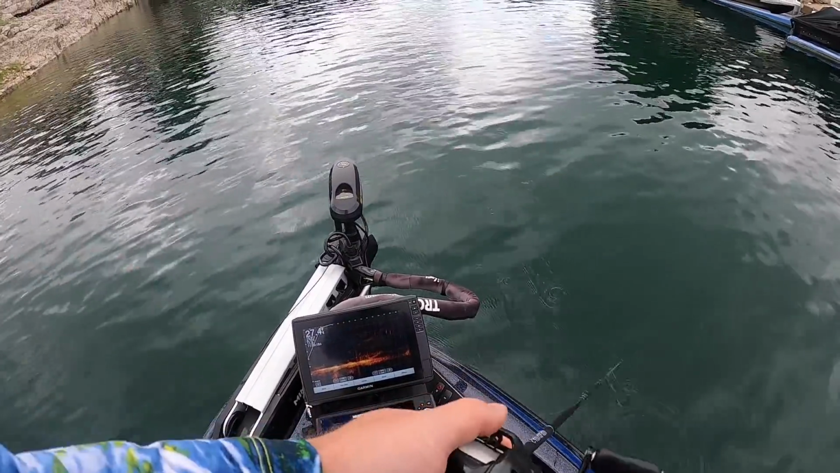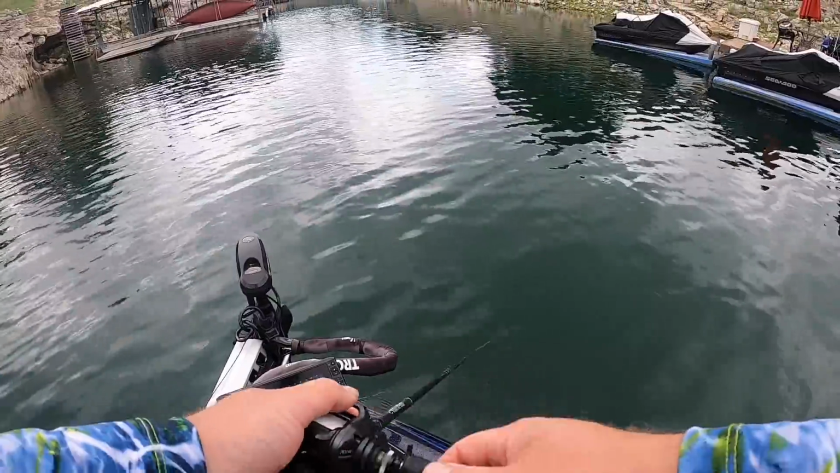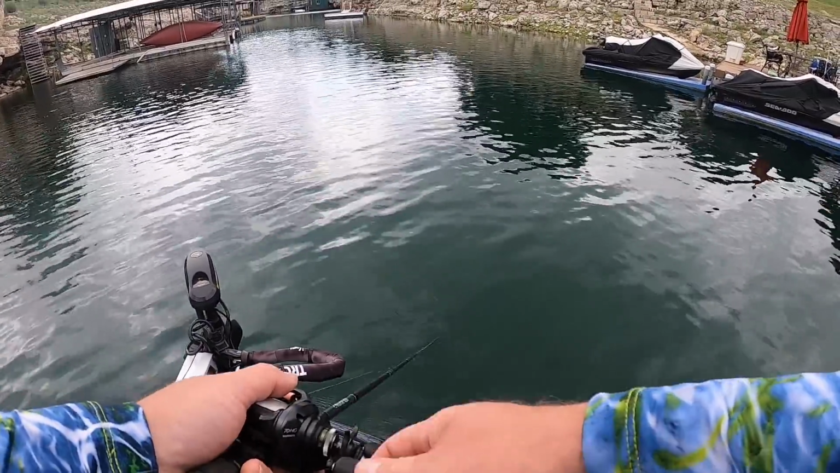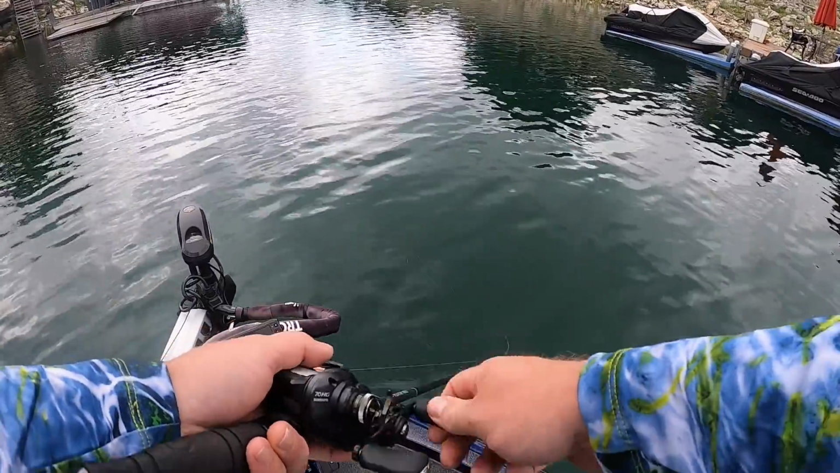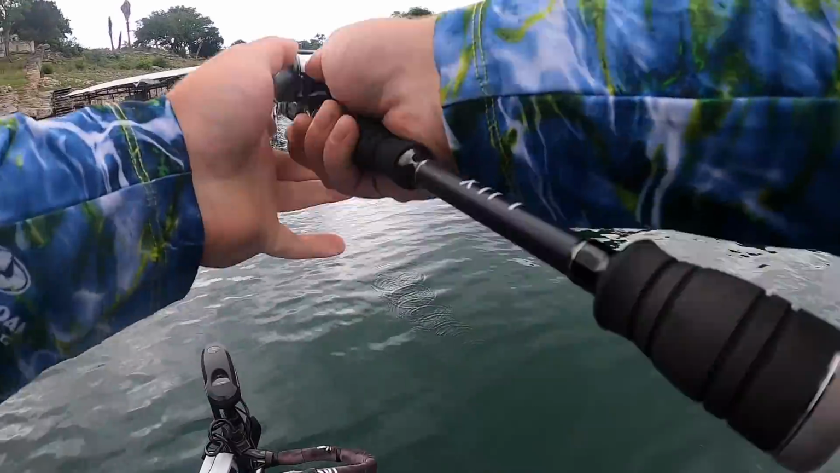Try to keep my camera pointed down there at the, here he comes. There's one coming up. We're about to get bit. He's coming up. They're all three coming up. They're chasing it. We're about to get bit. Come on, hit it. Oh gosh, they all ran up to it, but nobody hit it.